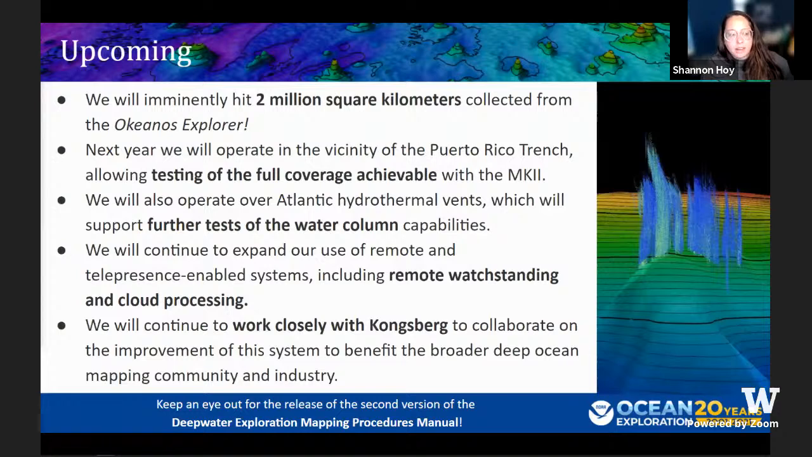So we do have some exciting upcoming things. For example, we are about to hit 2 million square kilometers mapped with the Okeanos Explorer in just the next couple of days. The ship just left the dock. And then also next field season, we will have some opportunities to expand our work and our testing with the EM304, including being able to test the full achievable coverage when we cross the Puerto Rico Trench. So I know a lot of people will be interested in that.